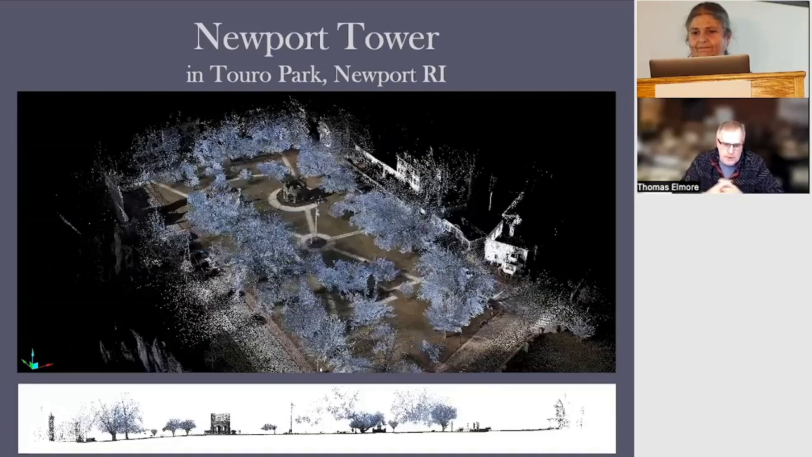So Newport Tower is within Touro Park in Newport, Rhode Island. The image on the top there is an oblique view of my LiDAR scan with a black background so that the features jump off the page. But with the third-party software I'm using, the Vision LiDAR, it enables me to pretend as if I'm flying through and over and across the landscape.